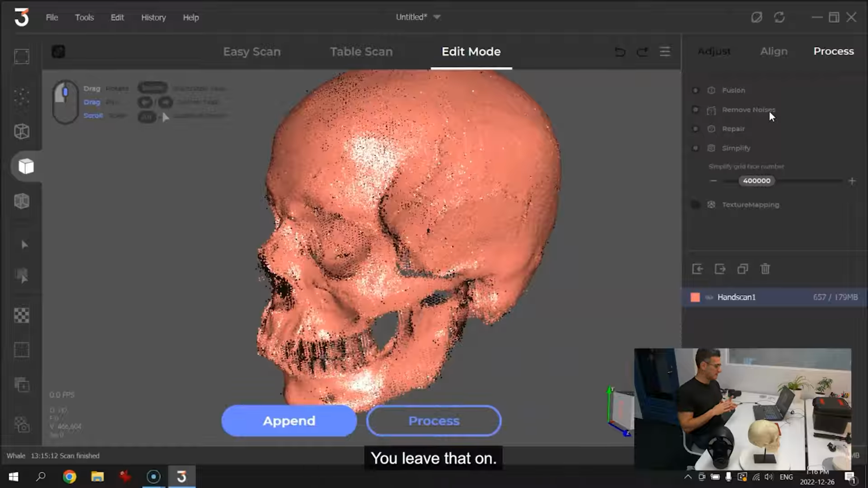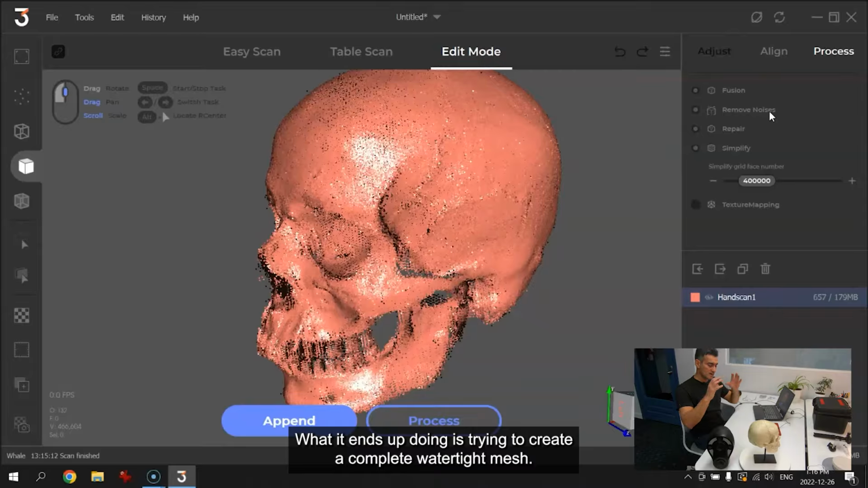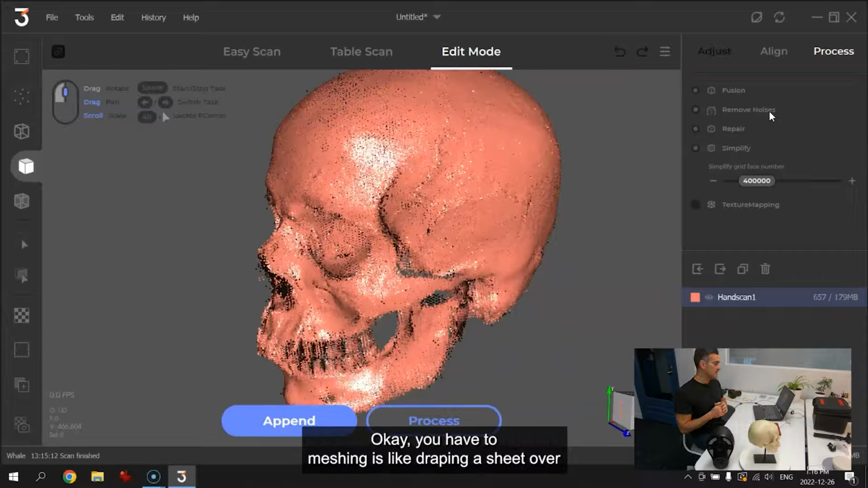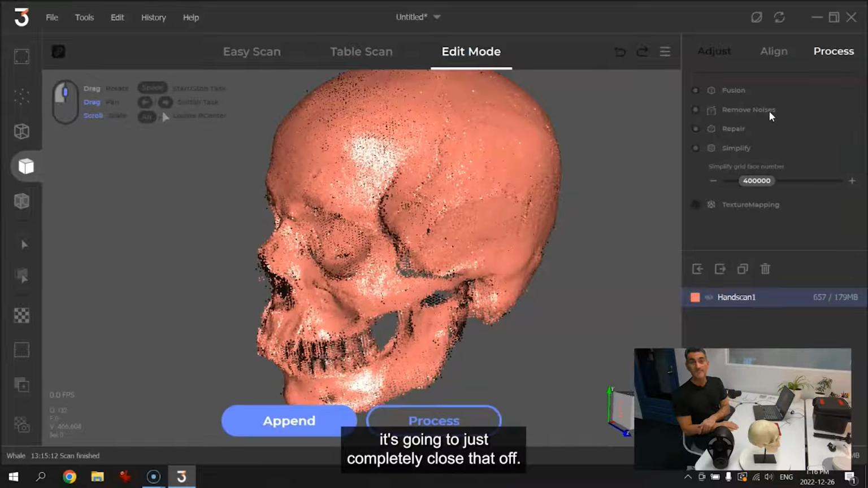You leave that on. The third one is a little misleading because it says repair, and repair, you would think, maybe I've got a bad area or something like that and I want to be able to fix it. Maybe that's what it does, but that's not necessarily true. What it ends up doing is trying to create a complete watertight mesh. And so where I have gaps, it's going to try and fill those gaps in, okay? Meshing is like draping a sheet over all of these points, or like saran wrapping all of these points. And so wherever you have a space or a gap, it's going to just completely close that off.